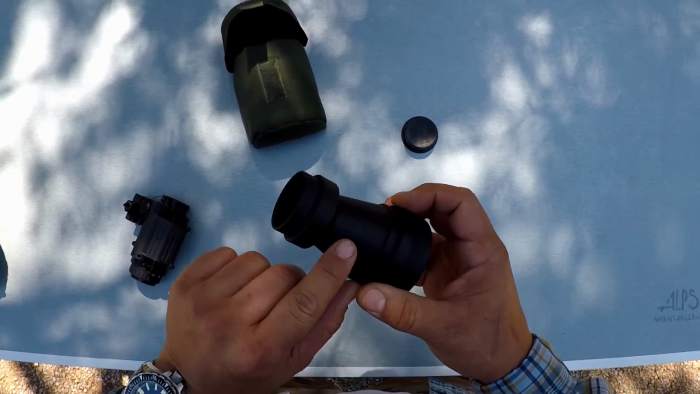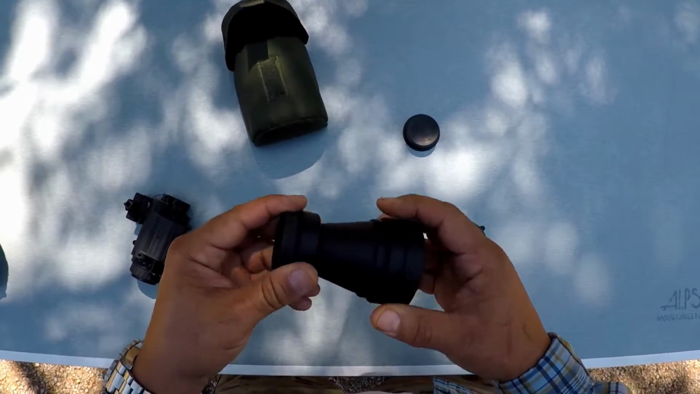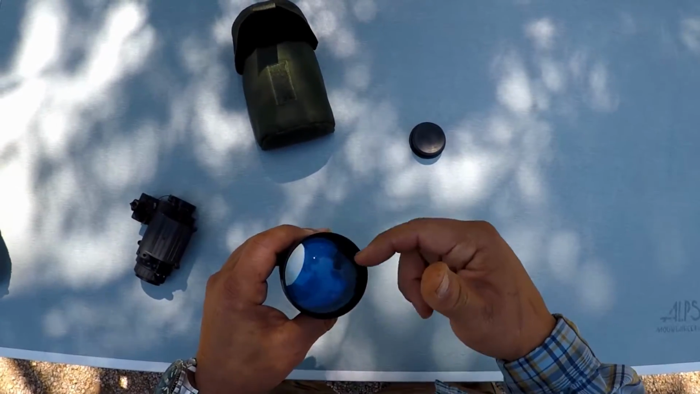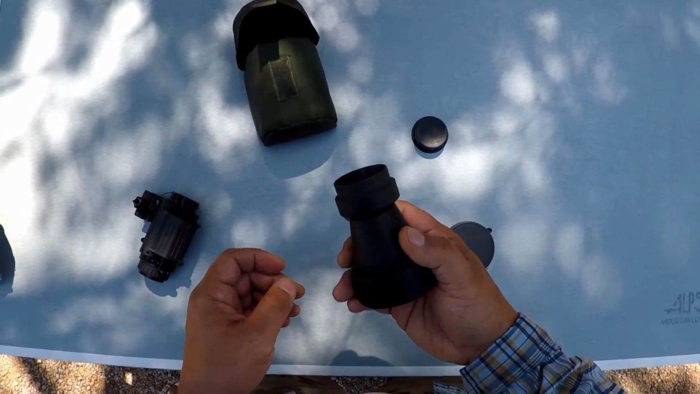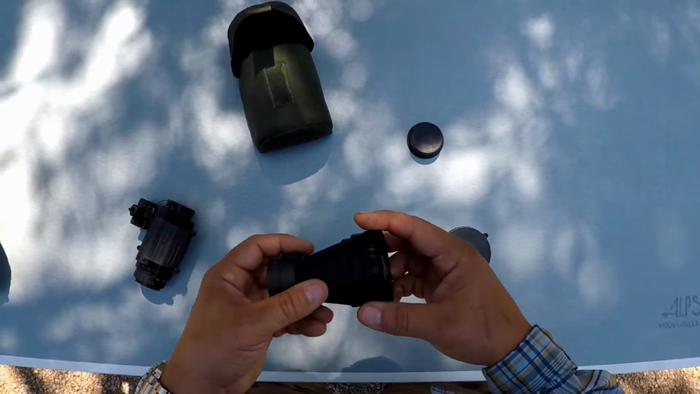You'll see these epoxy filled holes, and I believe that's what's used for purging the optic itself, so normally you'll see those as well. And then just the quality of the glass, if you look at it, you can tell it has the anti-reflective coatings on it, and it just feels pretty substantial. I mean, this feels like a mil-spec piece of gear. So anyways, that's just a few things you could check for to see if the one that you're looking at or the one you bought is legit or not.